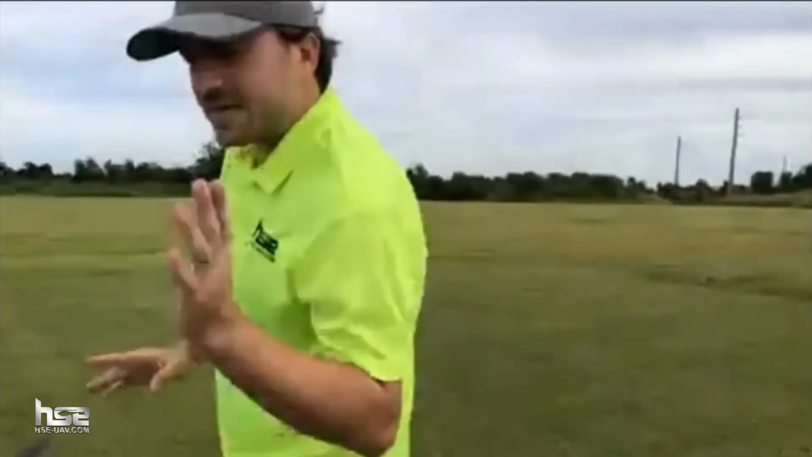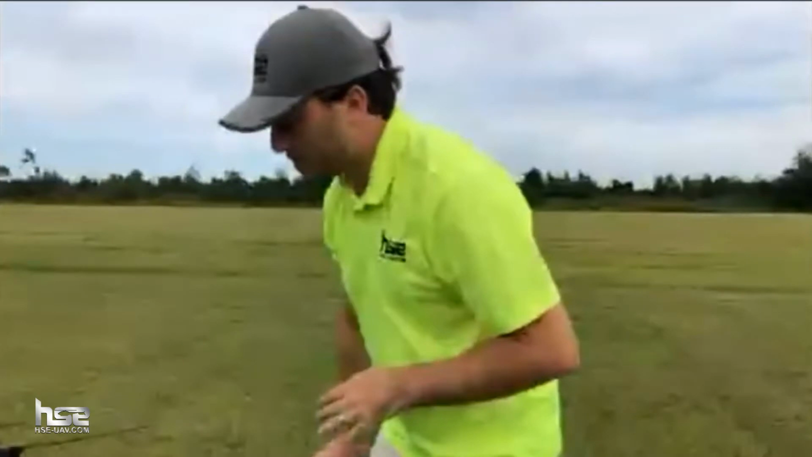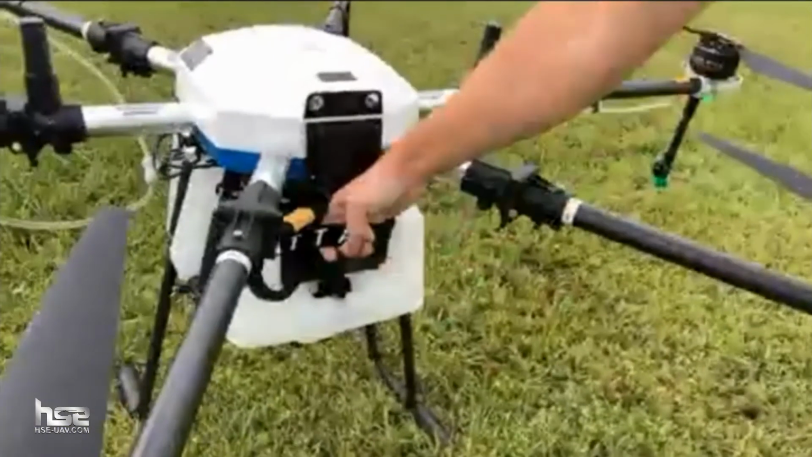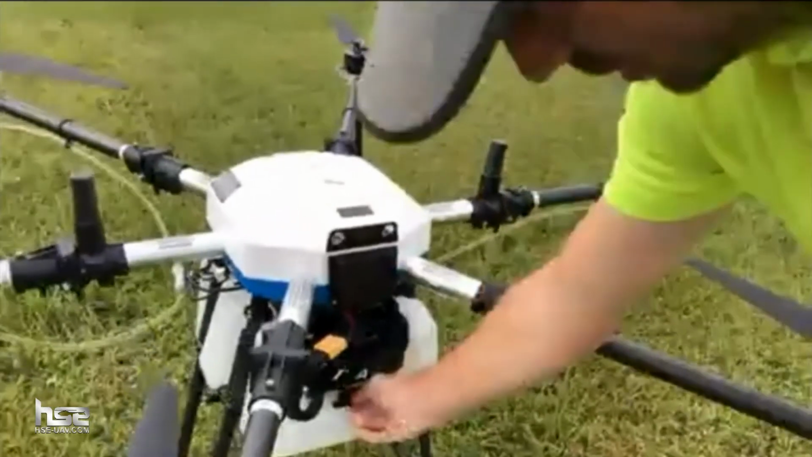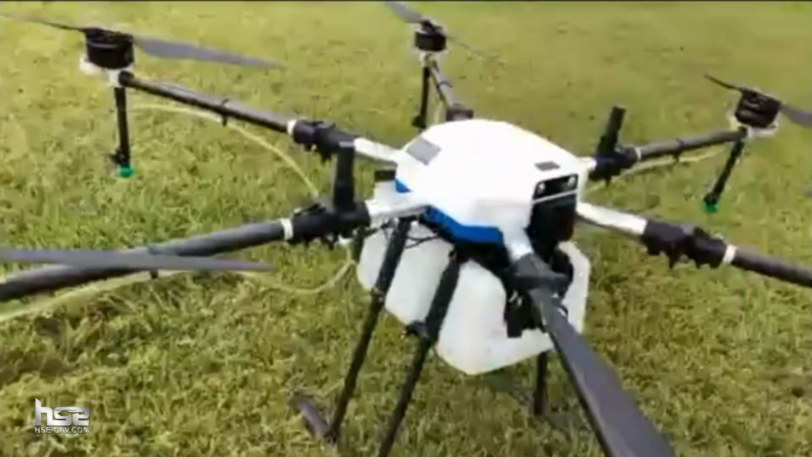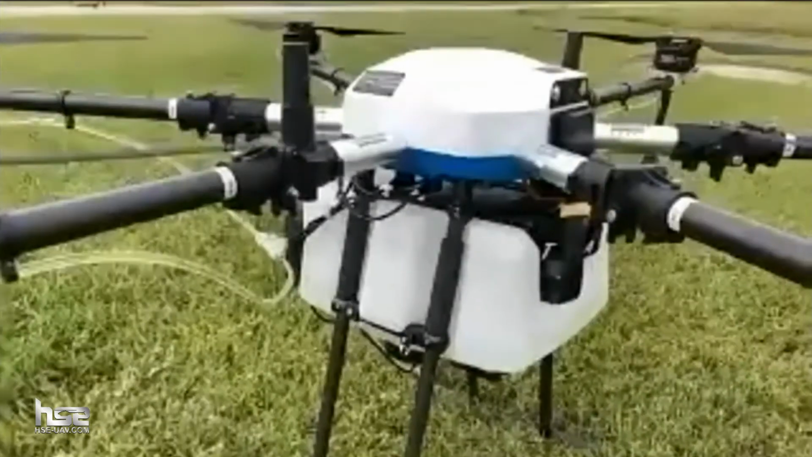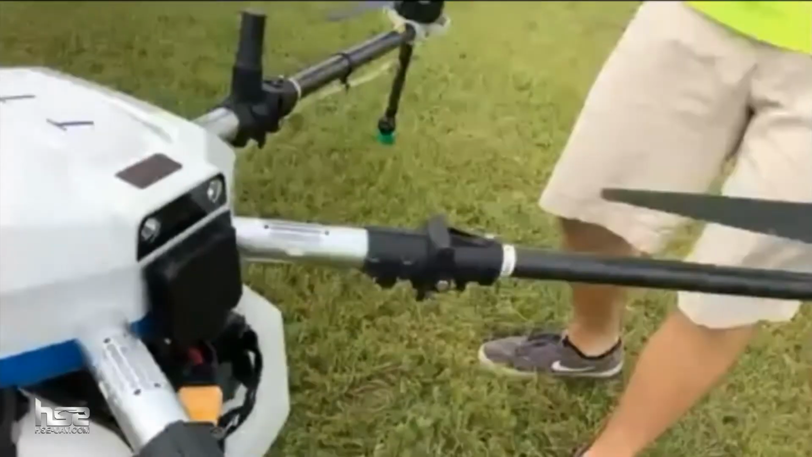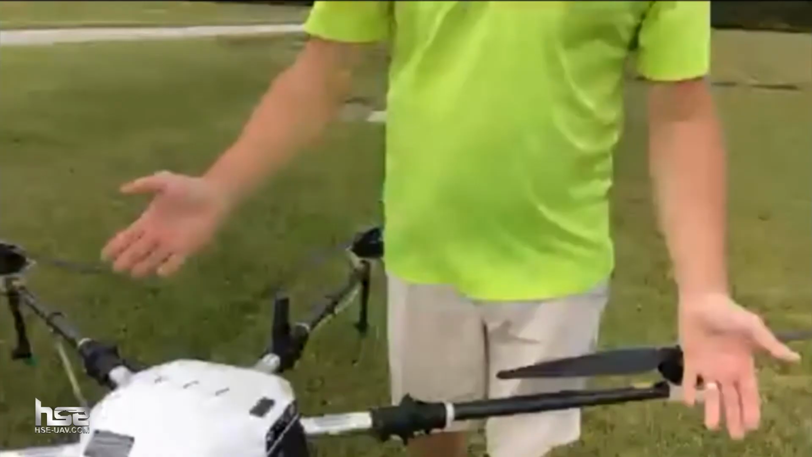I'll show you guys the batteries a little bit later up close, but this model has a single battery that's mounted up front here. It's already installed and plugged in here. It's got a little strap to hold it. It just slides in, has a lock to lock it in place. Again, this is the tank right here. Super easy to fill up with its large fill neck on the back. This model does also have a camera built into the front here. Also available for this model is RTK GPS, which allows for sub-centimeter accuracy GPS. If you need that accuracy, the RTK is available for this too.